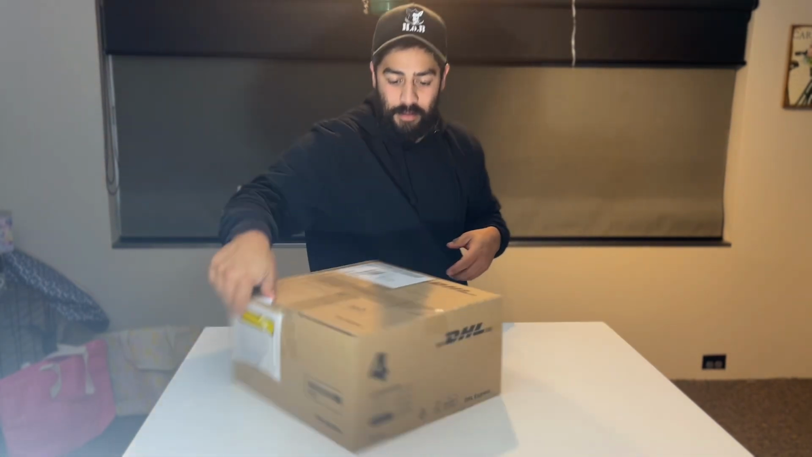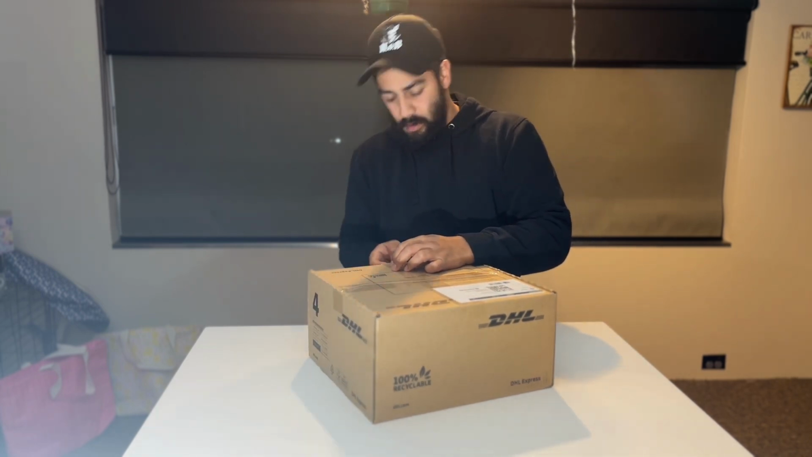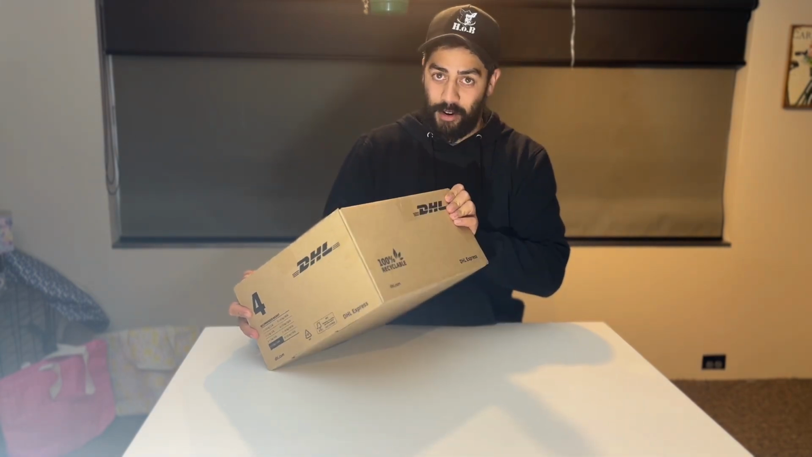Another package in the mail. And yeah, it's from Hikmicro again. So we'll rip into it, see what it is. I have an idea, but I'm not going to hedge my bets. I'm just going to rip it open and see what it is, but I hope it is what I think it is.